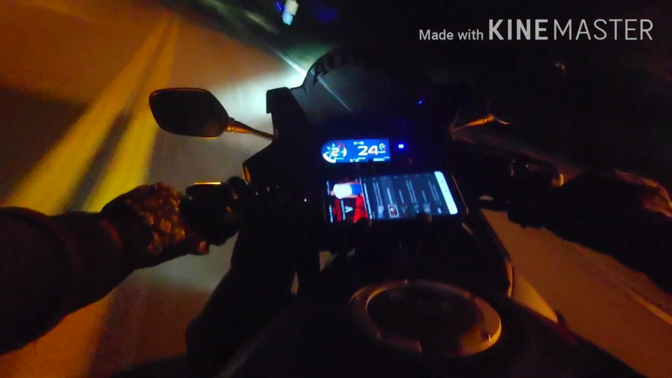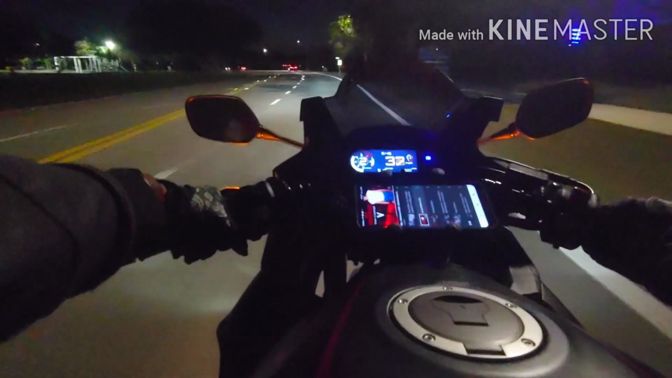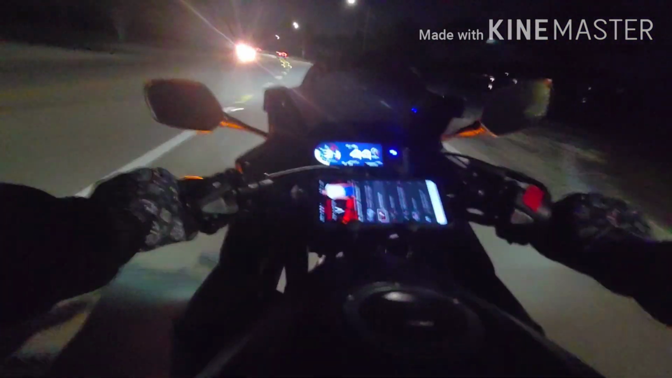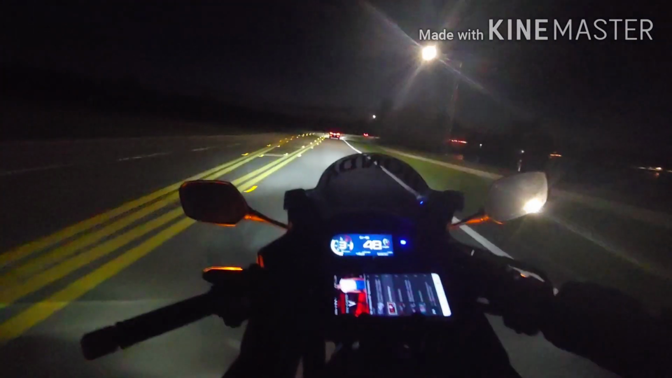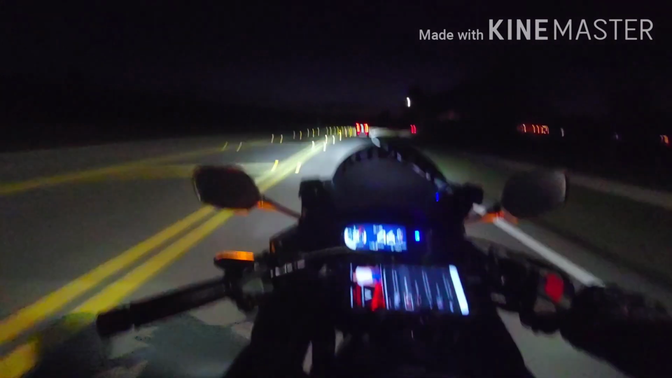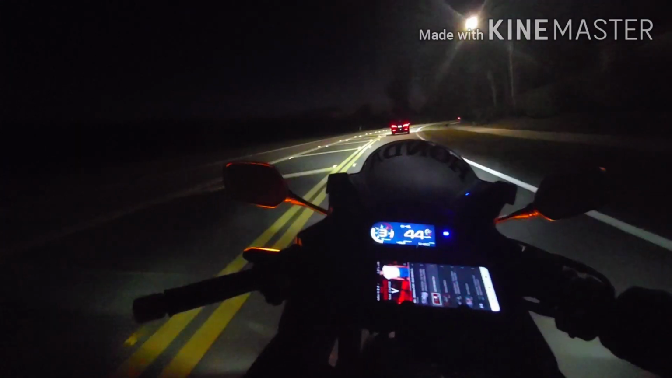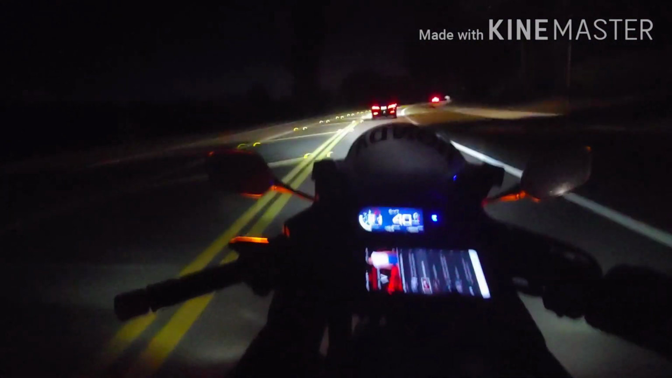Even if I see a 1,000 for a good price, I'm gonna get it. Yeah, I definitely think I'm ready for one, especially after riding friends' bikes. But I still love this bike, and I'm gonna keep it. I already decided, because it does great on gas.